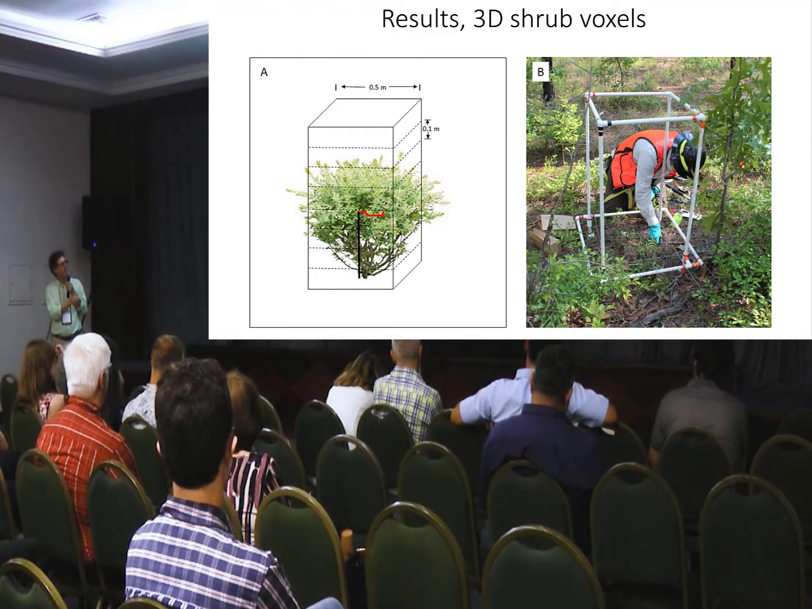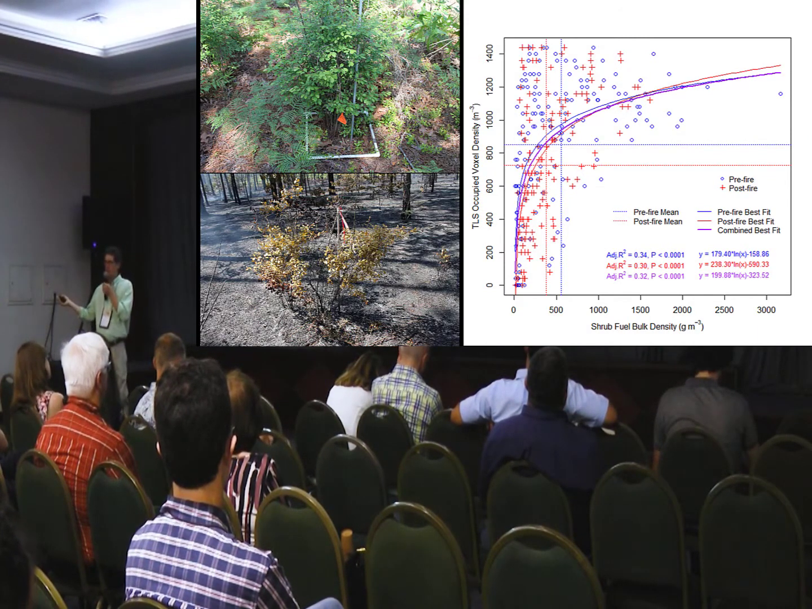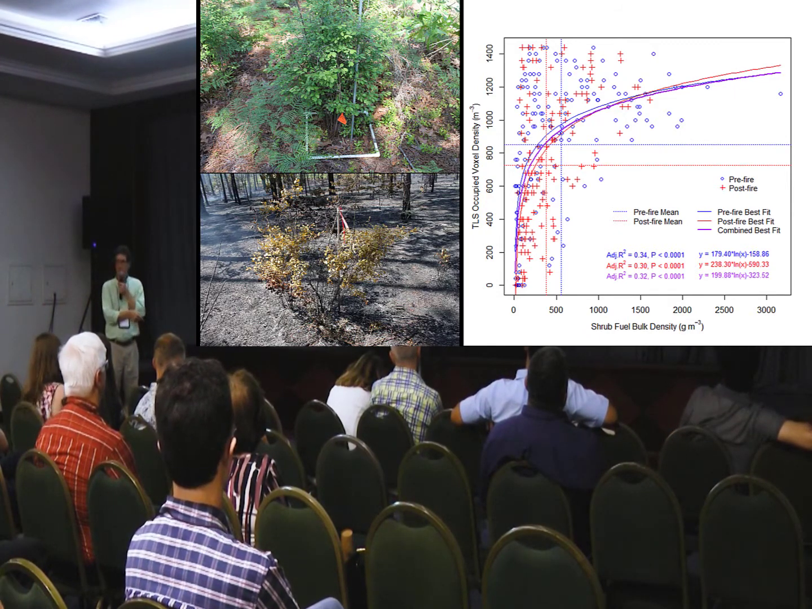Okay, again, we're sampling 10 centimeter intervals, and those weights we're using as the response variable to train our models. So the idea was, let's do that with the pre-fire plots and produce a model for predicting pre-fire shrub fuel bulk density.